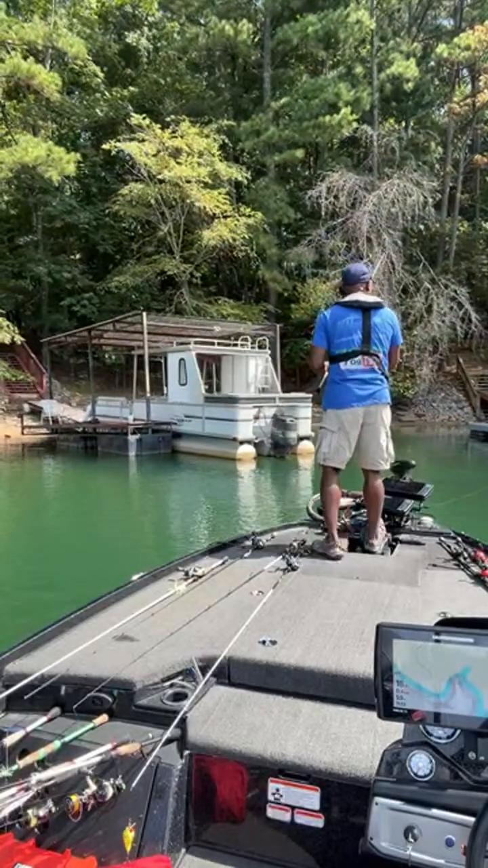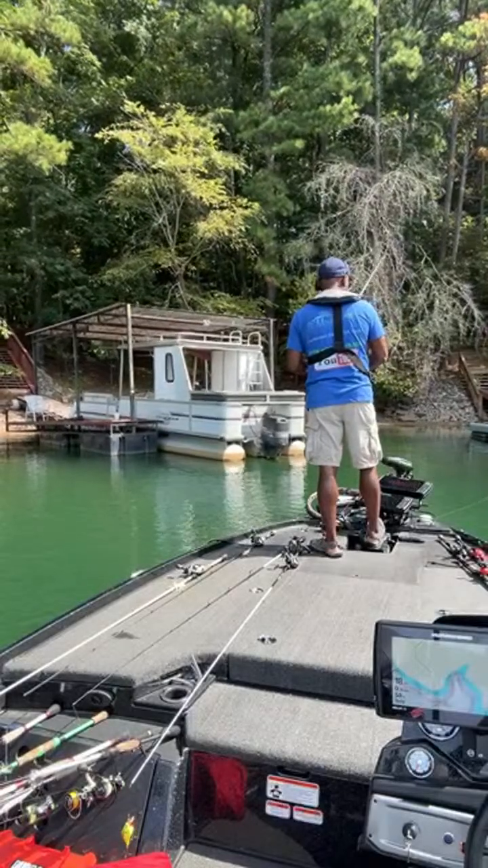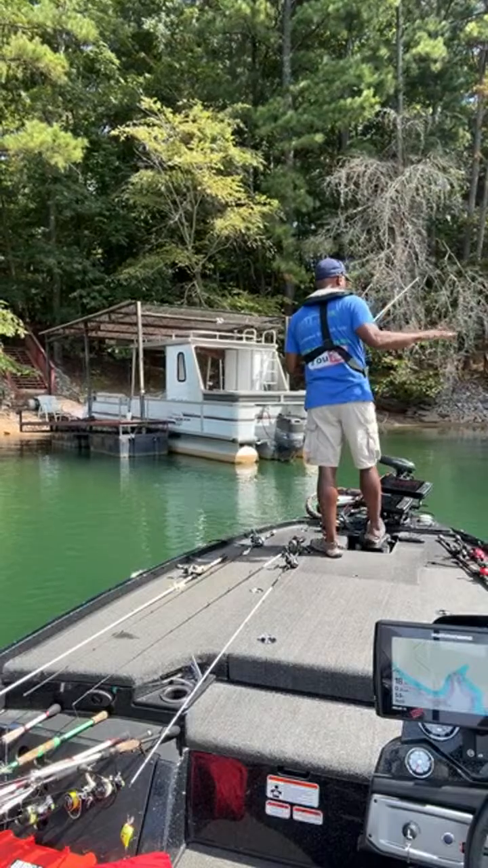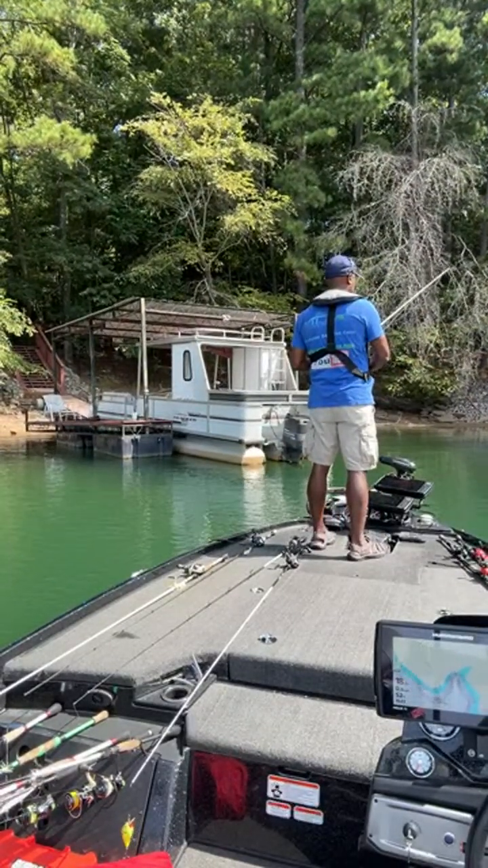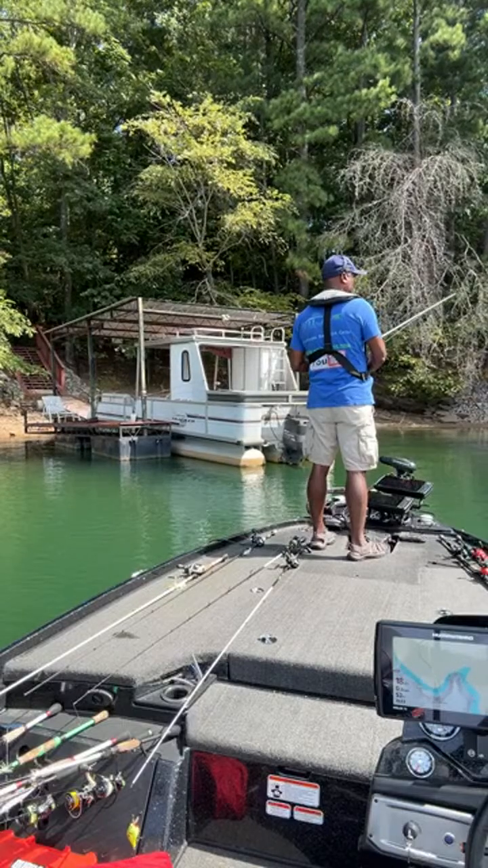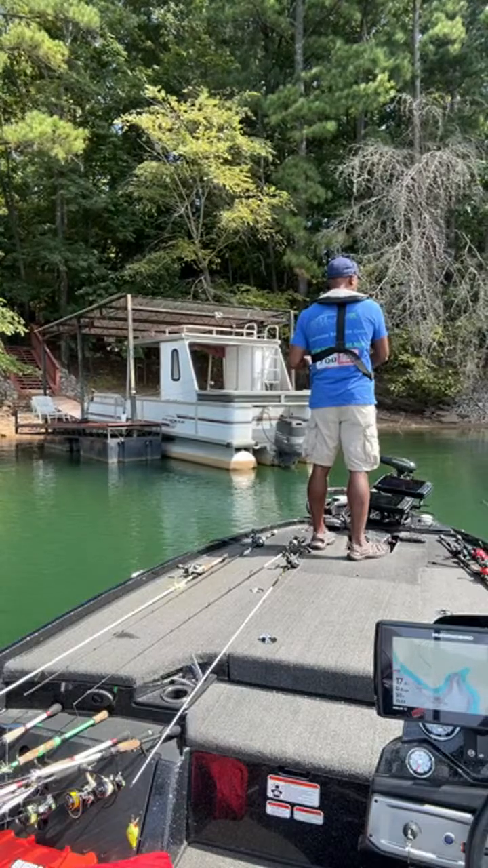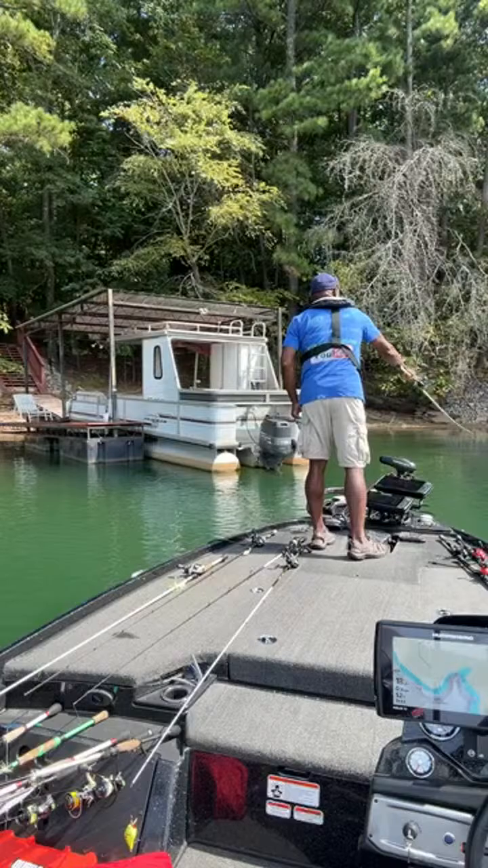All right, I got that one under there. It went about halfway back, not as far as I wanted it to go. So we'll go ahead and fish this one back out. Let it flutter down a little bit. Pop it a few times, see if anything wants to come and take a bite. All right, nothing, and I didn't see anything follow it out. So let's get it back there a little bit further this time.